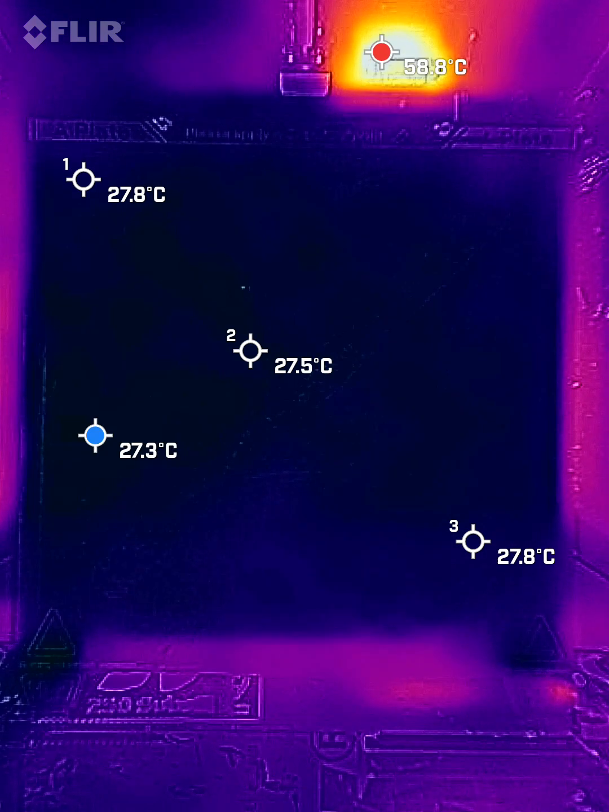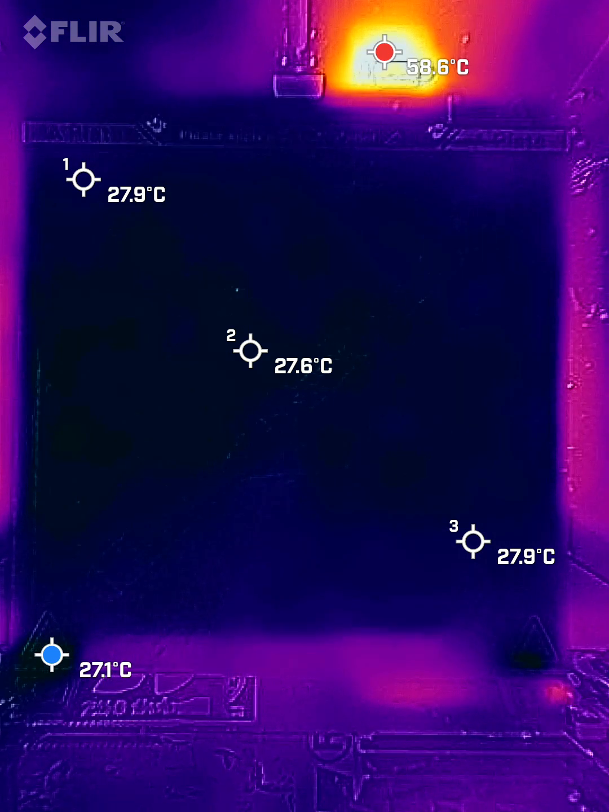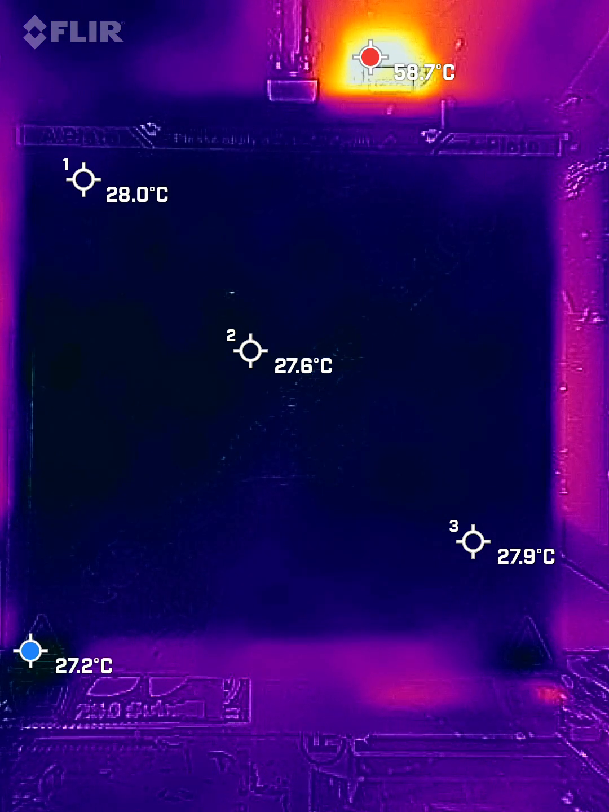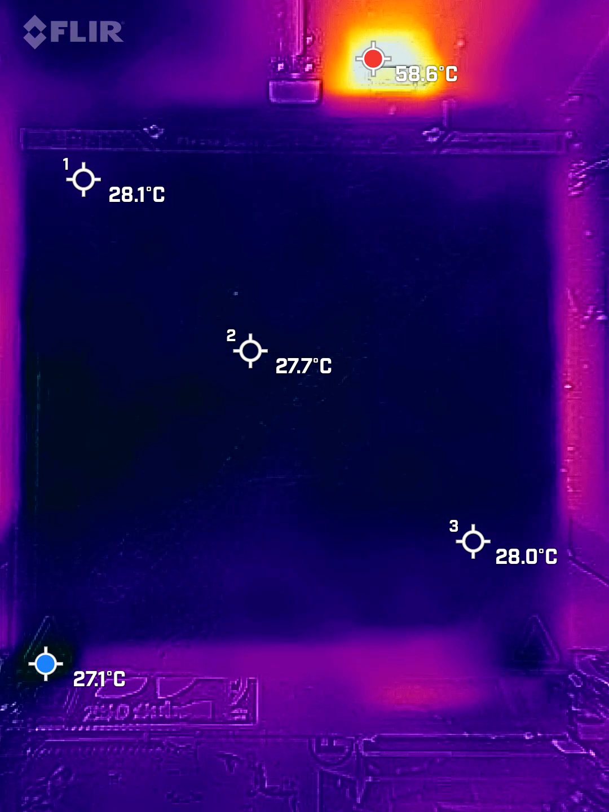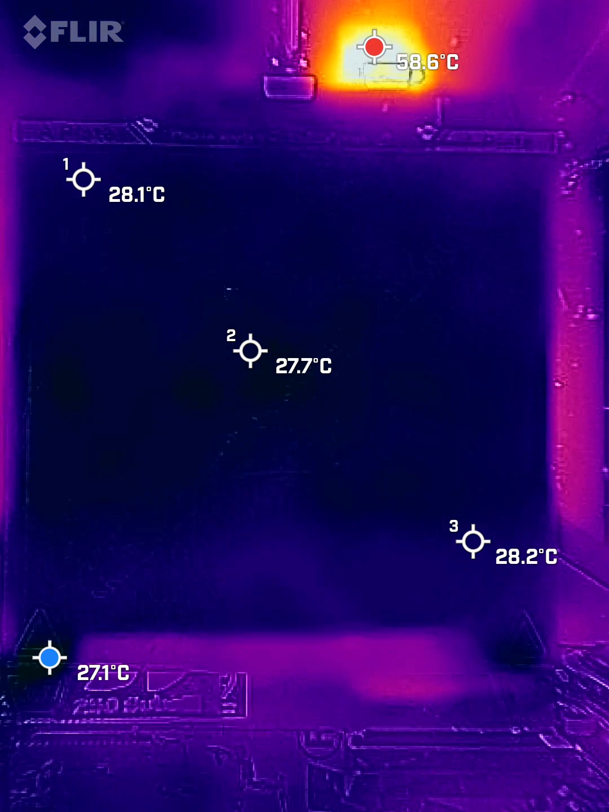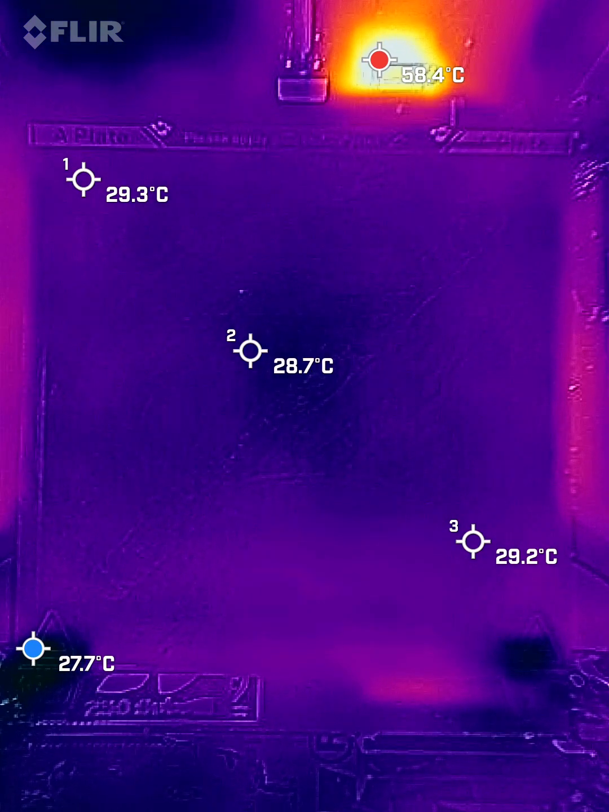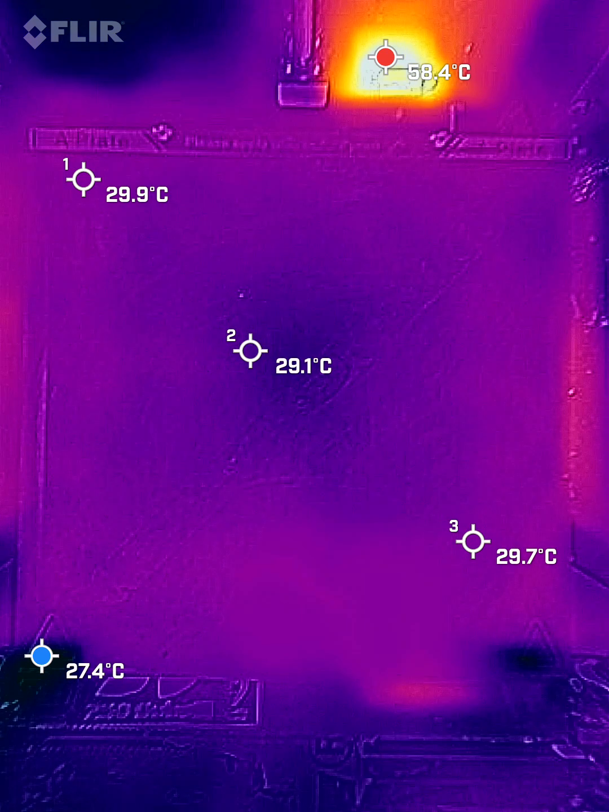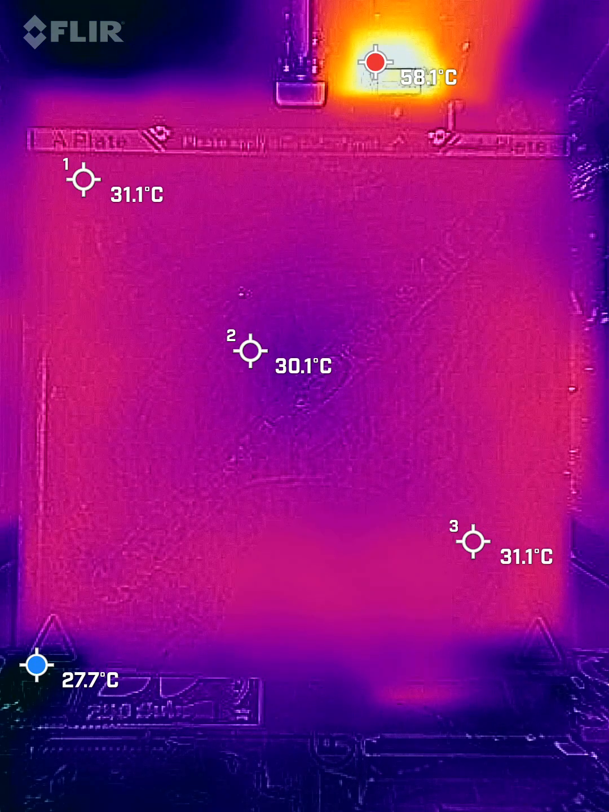Anyway, let's set it to 45. That's like the lowest I ever go with it. I think that's the default setting for PLA on the K1, which is funny because it's lower than generally factory recommendations for PLA, I think. But alright, so here we go. A little cooler in the center, interestingly enough.